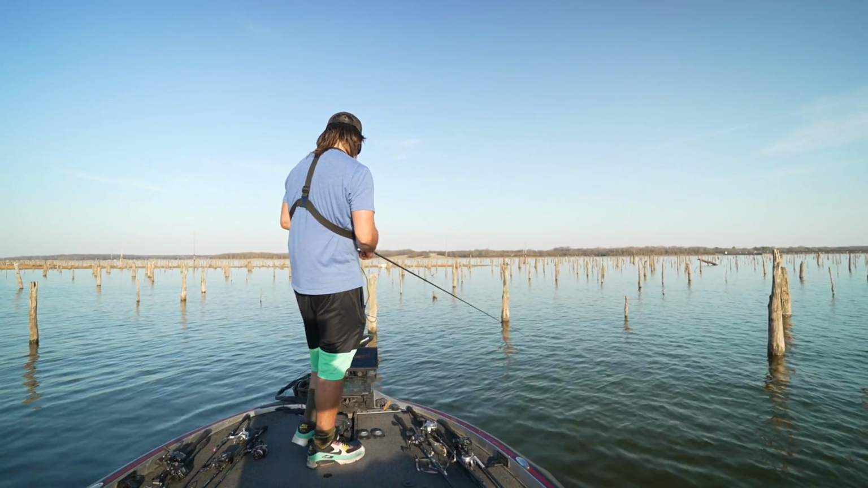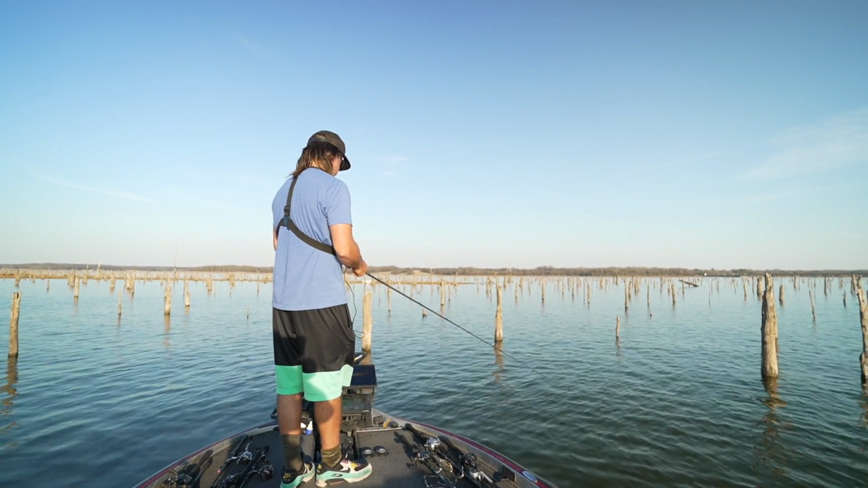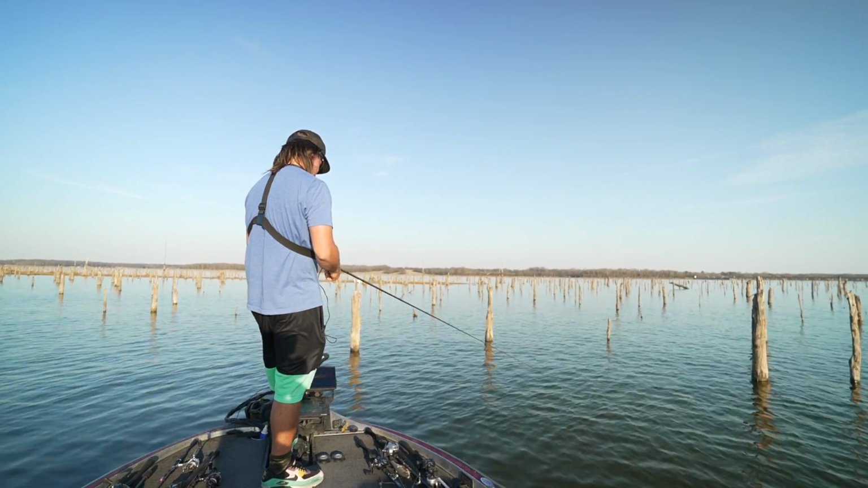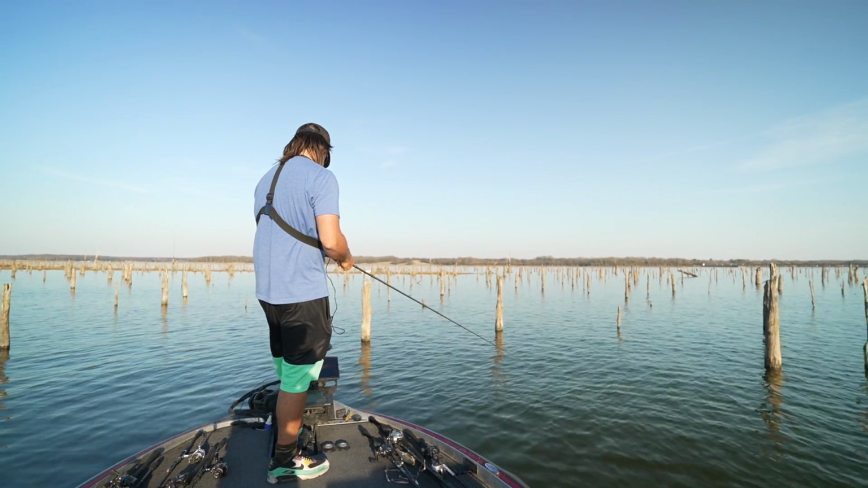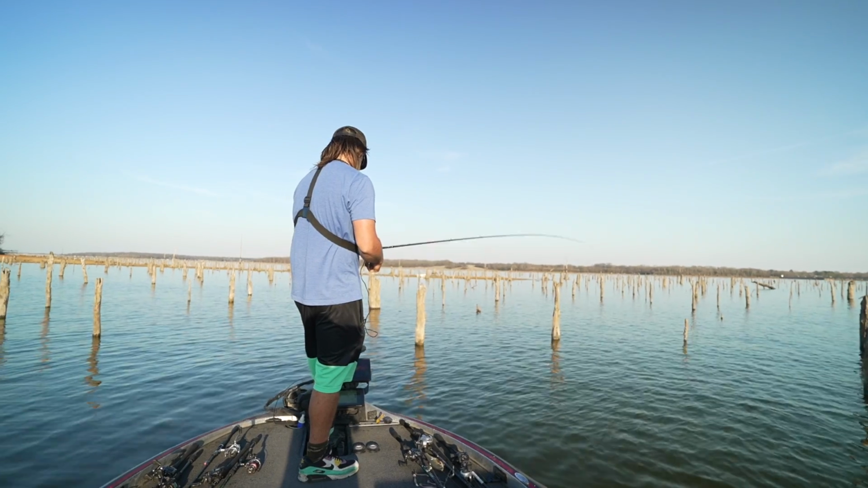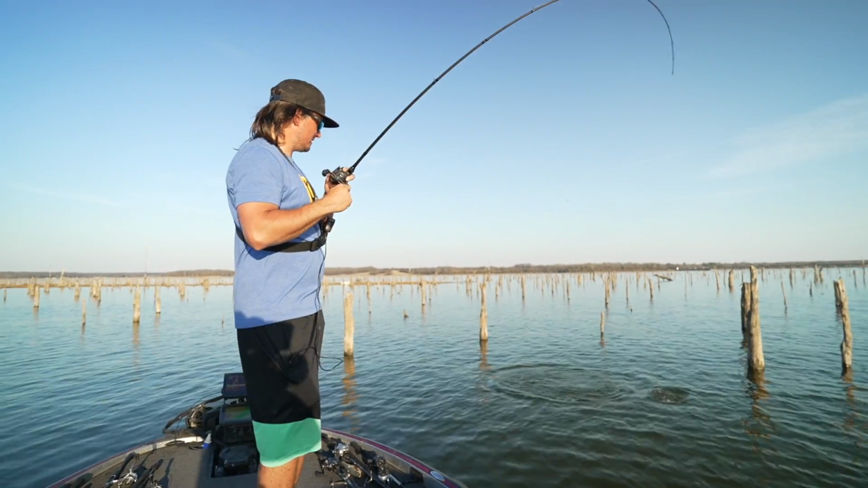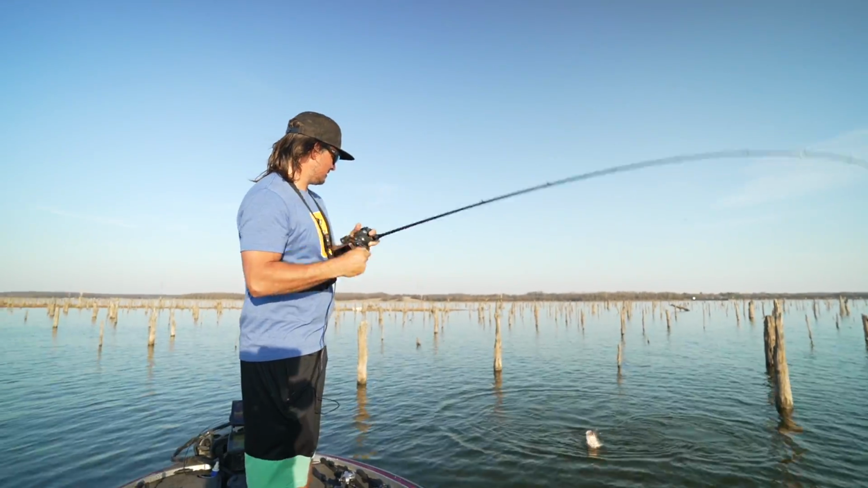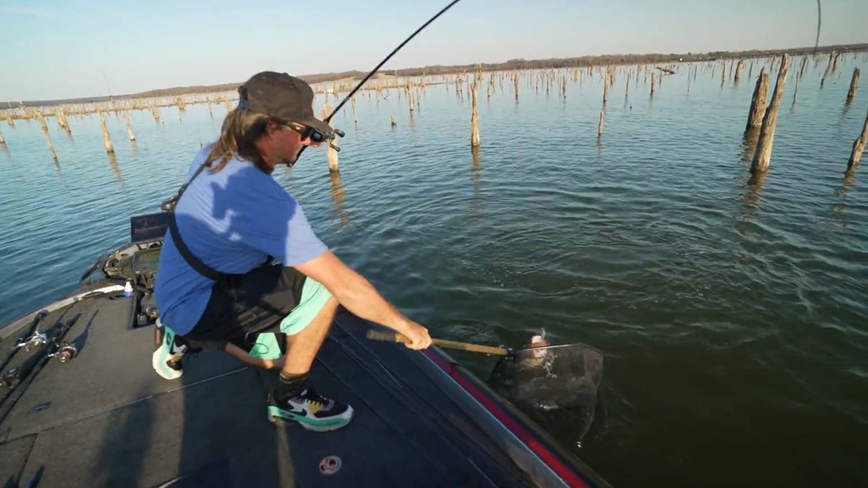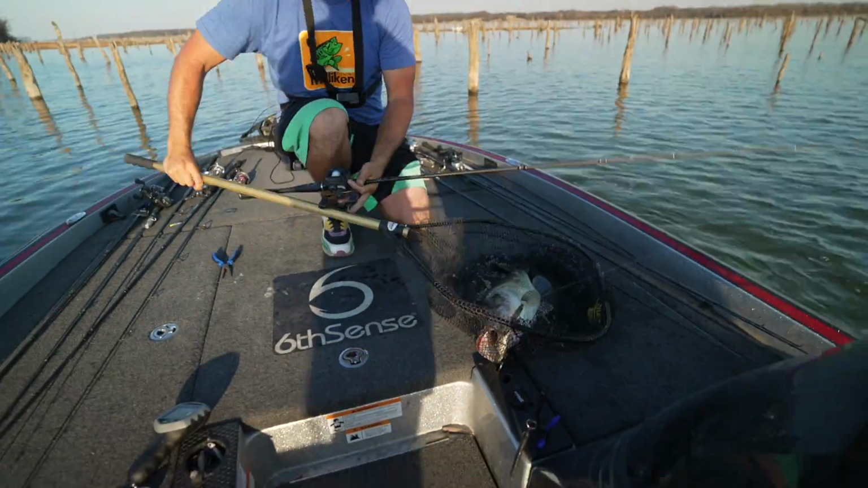I think this is him. He's on my bait again. Can't be. No, that's the other guy I was looking at. Eat it. Got another one. Pretty good fish. I didn't think he was hooked very well, so I netted him. It's a pretty good little fish.